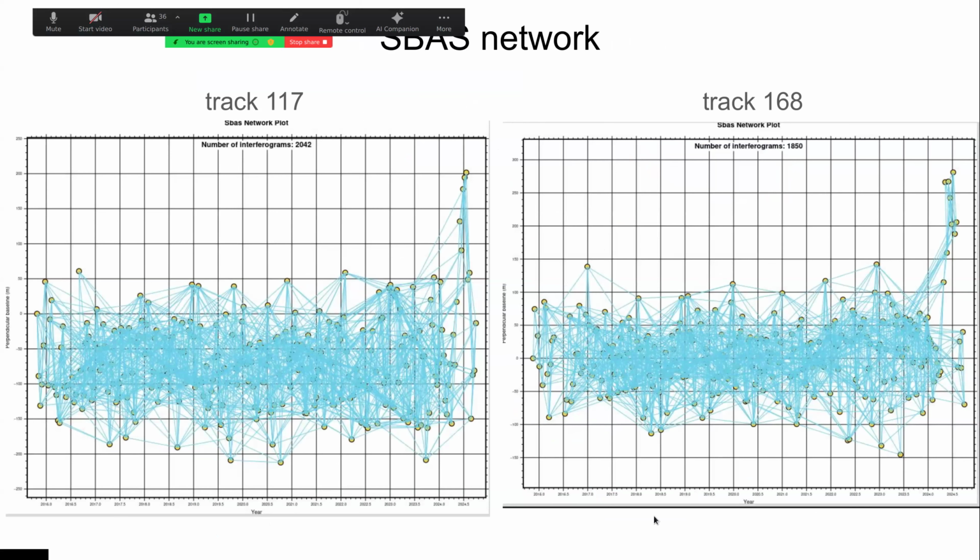Here I show the bus network only of 2 tracks, one ascending and one descending. Here is to show that, as we will see later, the zone is characterized by very low coherence.